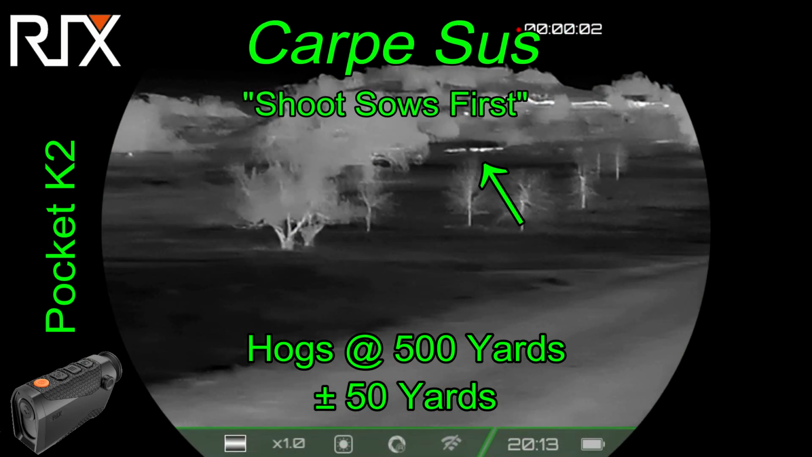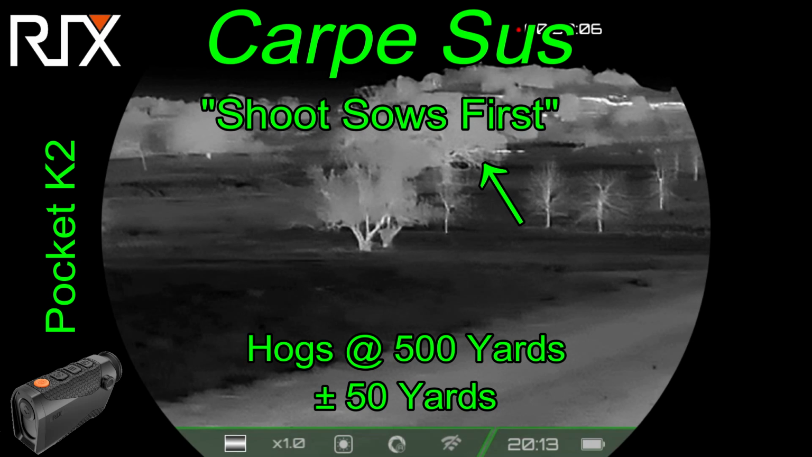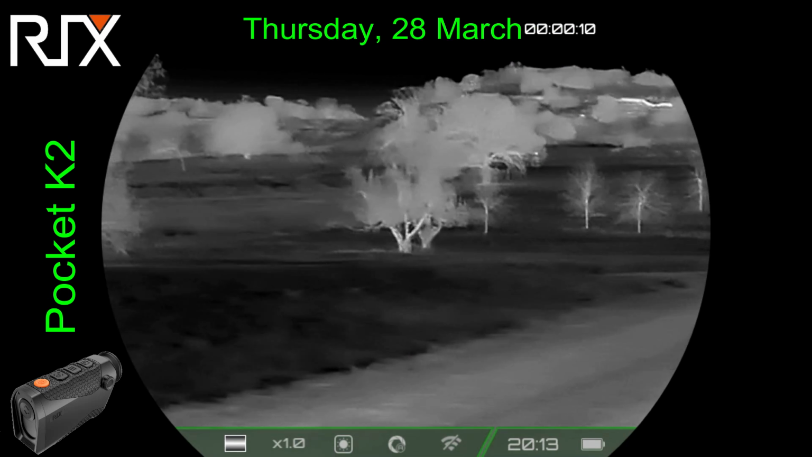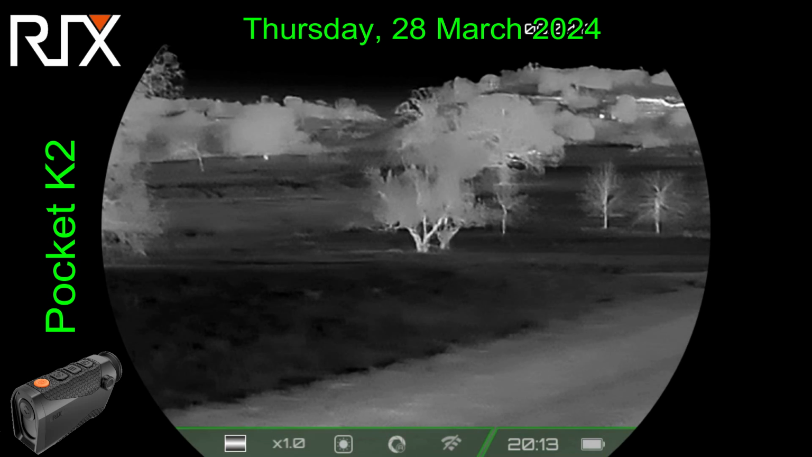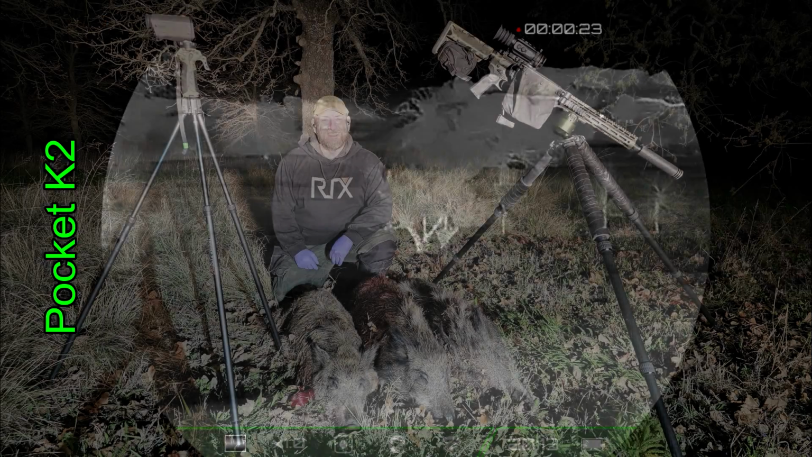And Carpe Sus, a couple hunts later, finds me on some pigs. These pigs are across the road, out there at about 500 yards or so. Eventually, they did manage to come across the road, and I did get a chance to take down a few of them. That's all part of a Rix project, and so won't be showing that at this time, maybe later in the season. But here are the hogs that I took down.